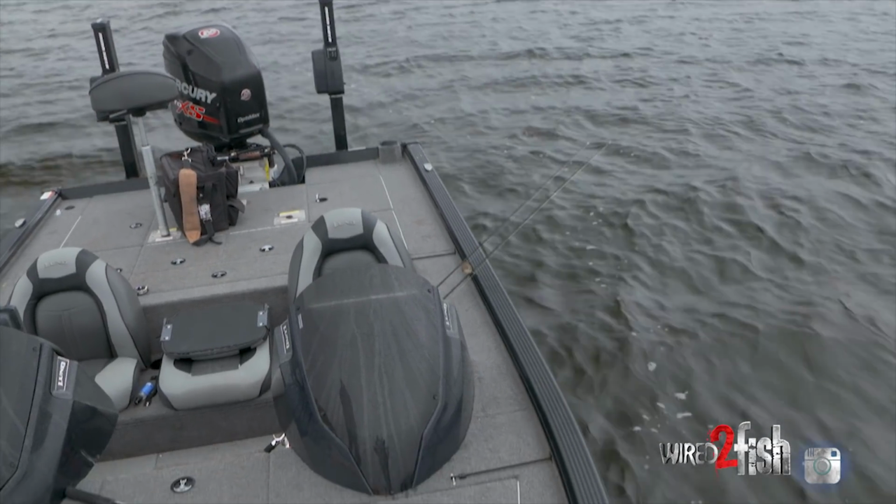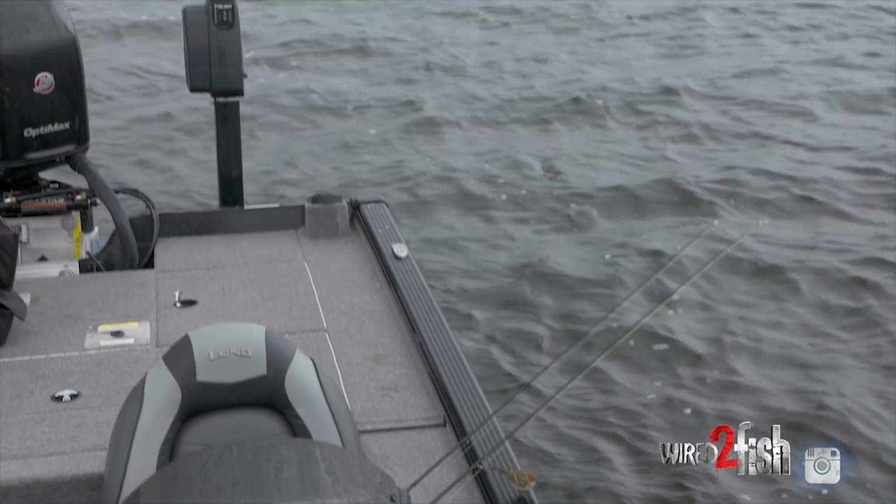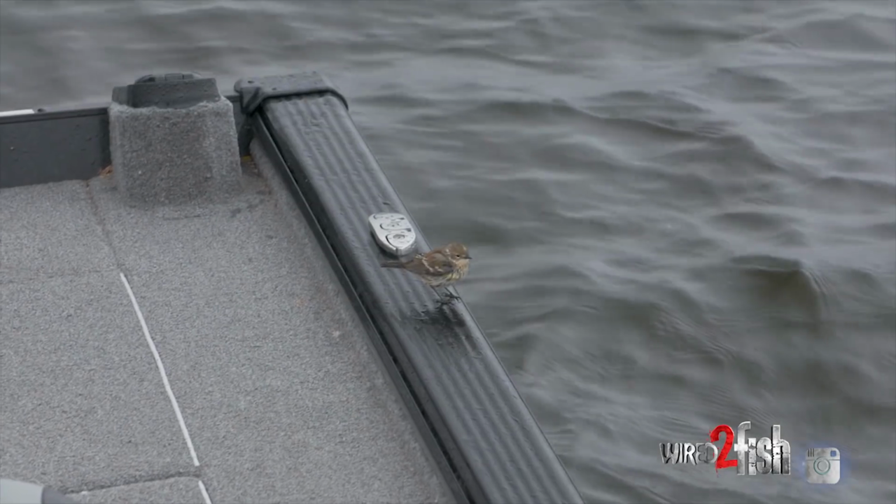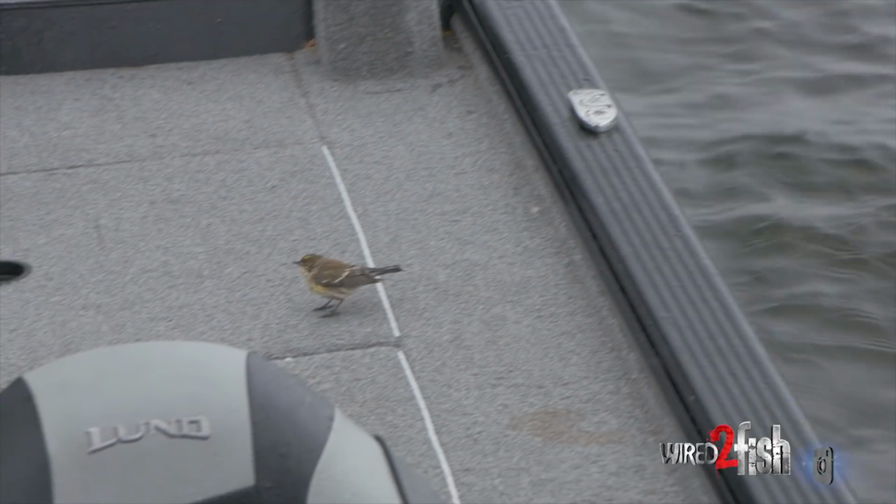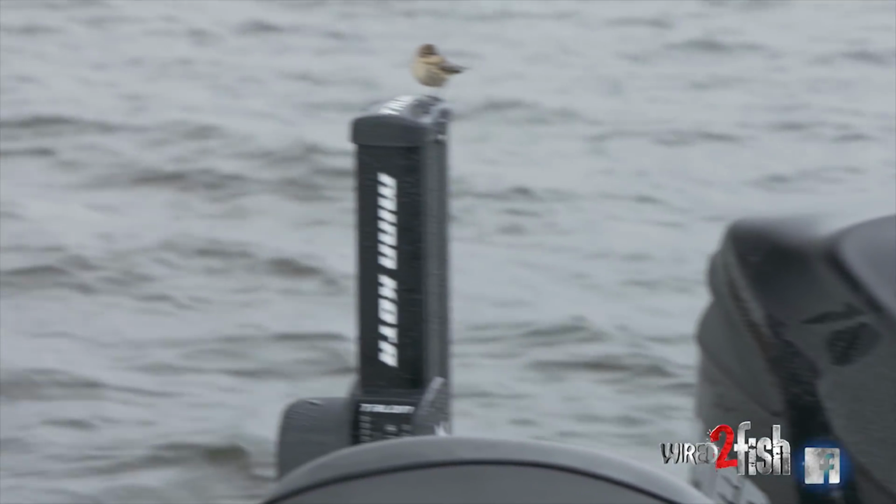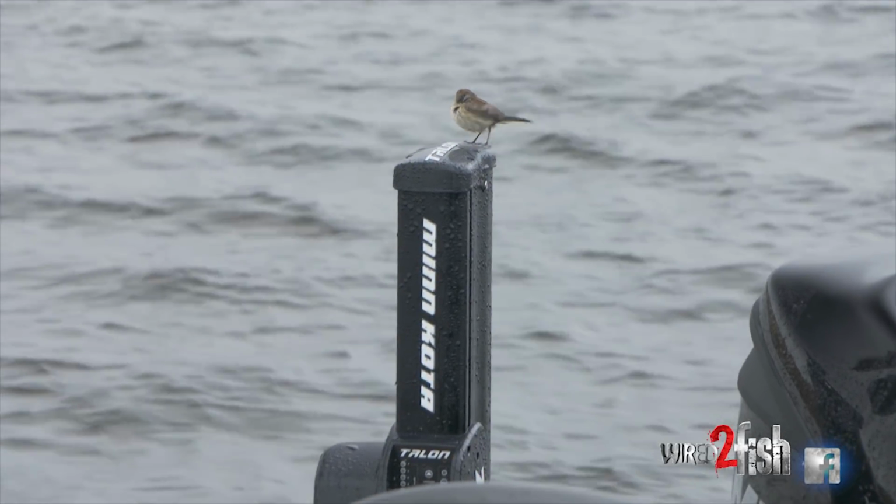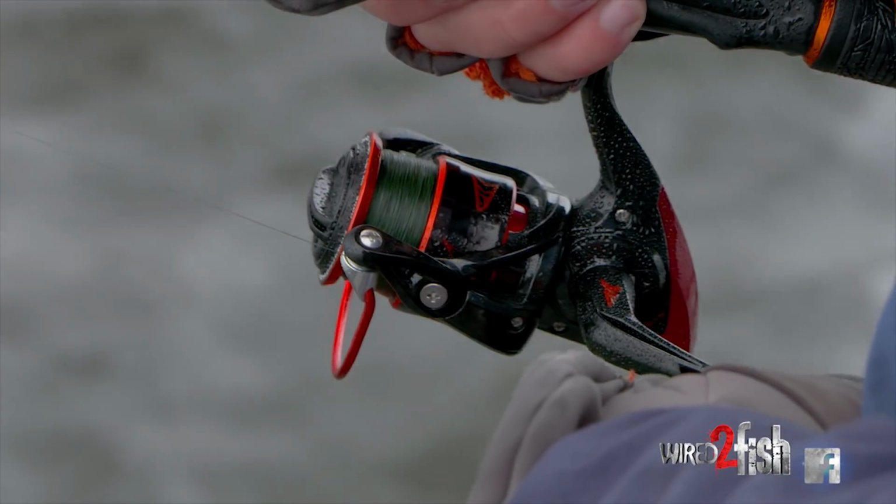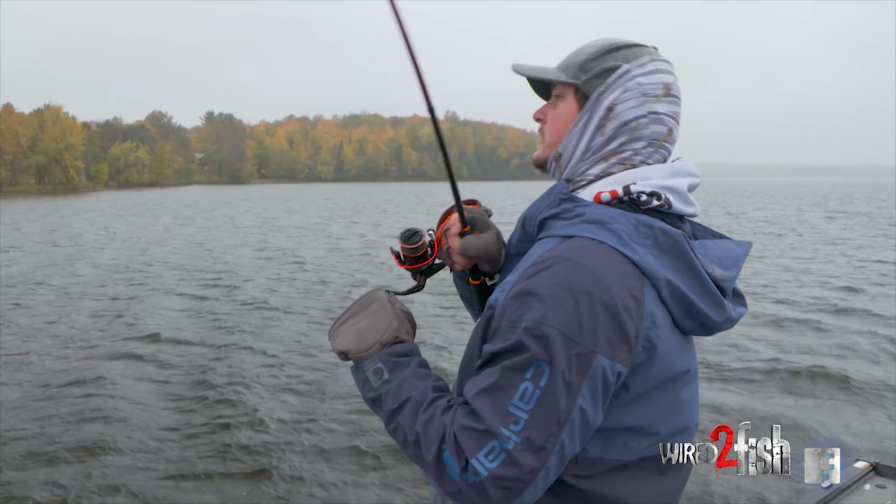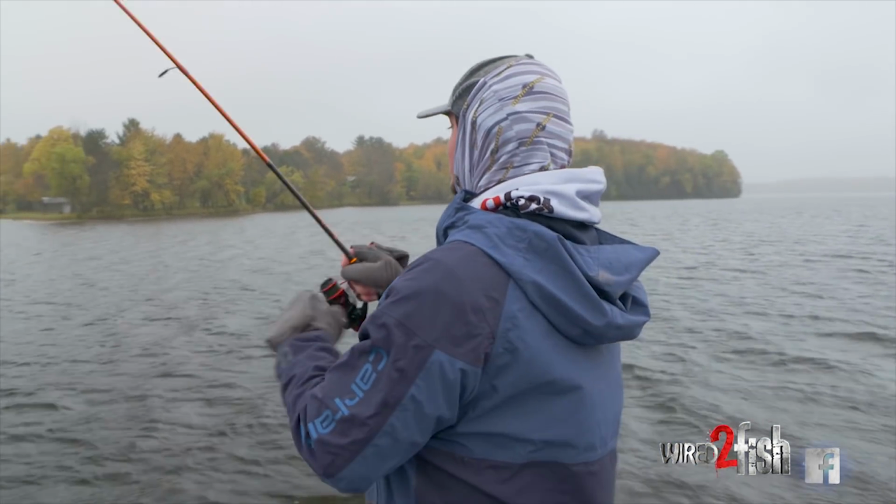So we've got a bunch of yellow-rumped warblers that are seeking refuge on the boat here. It's kind of interesting. They're landing on my rod tip, and they're landing on the trolling motor, and they're obviously landing in the back of the boat. It's kind of nice having some company out here. Just getting swarmed with warblers. There we go. Gosh, that was instant. 2 pumps in on the bottom.